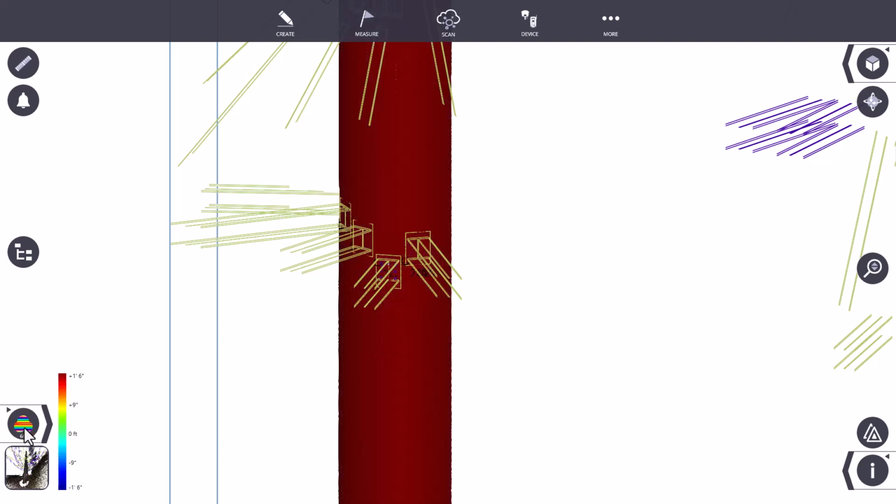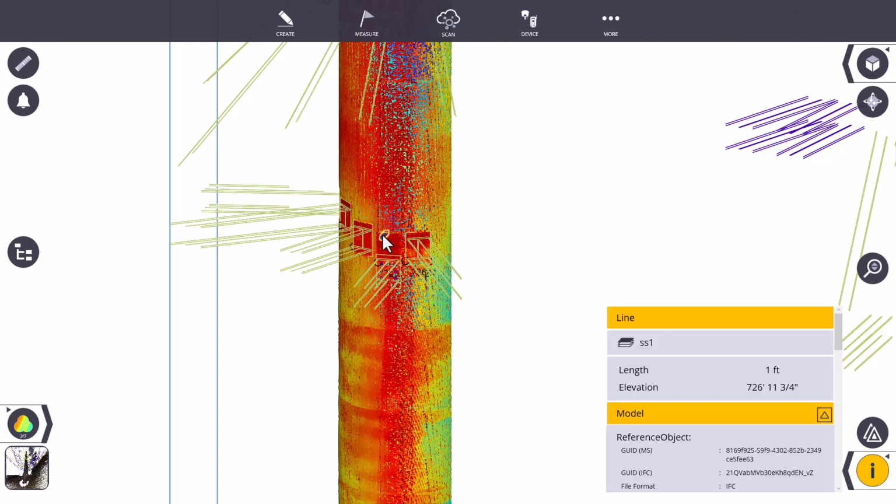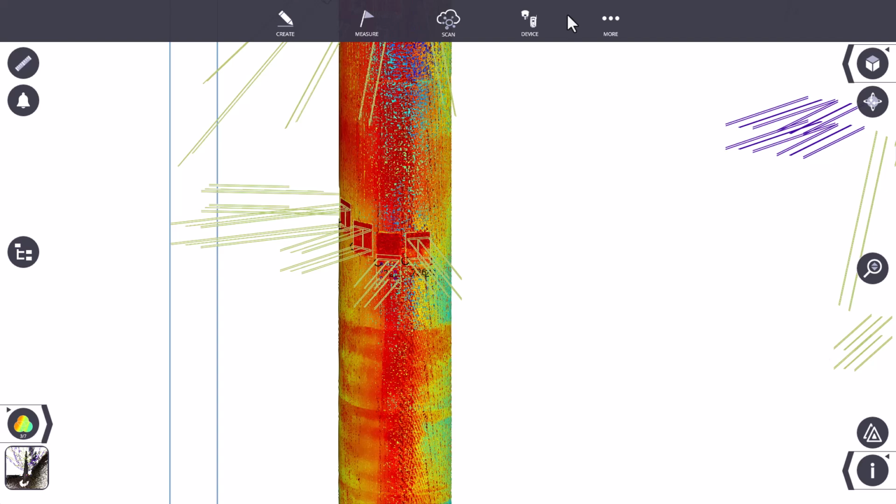You can actually see that a little bit clearer in the intensity view, and you can even start to mark those out as well. So I can highlight that as a point and send that to someone else, or I can actually, well, we'll show you as well as sending that to Connect to share that data.